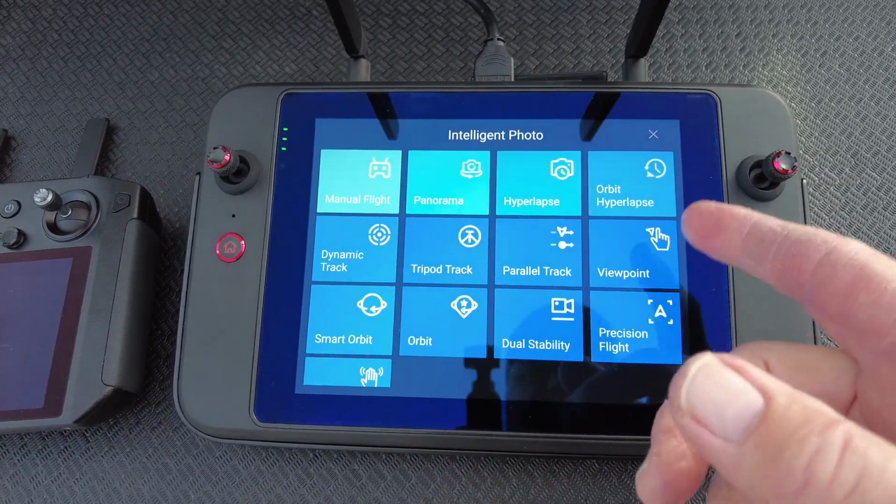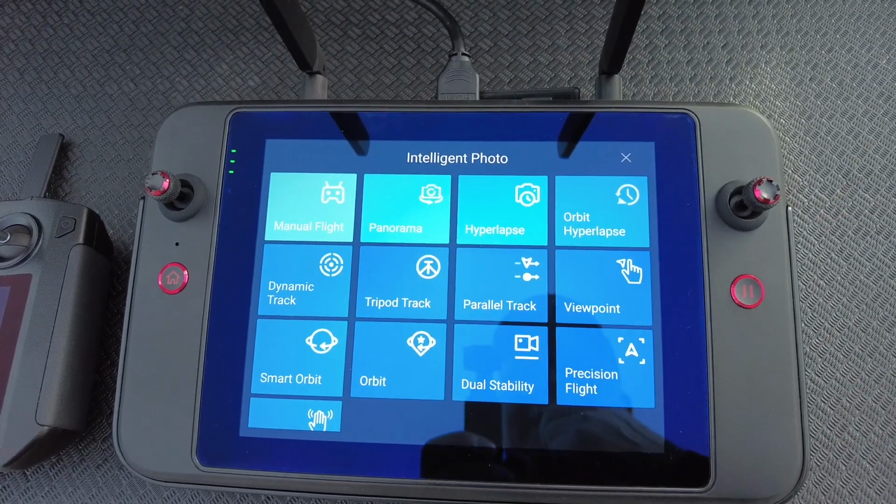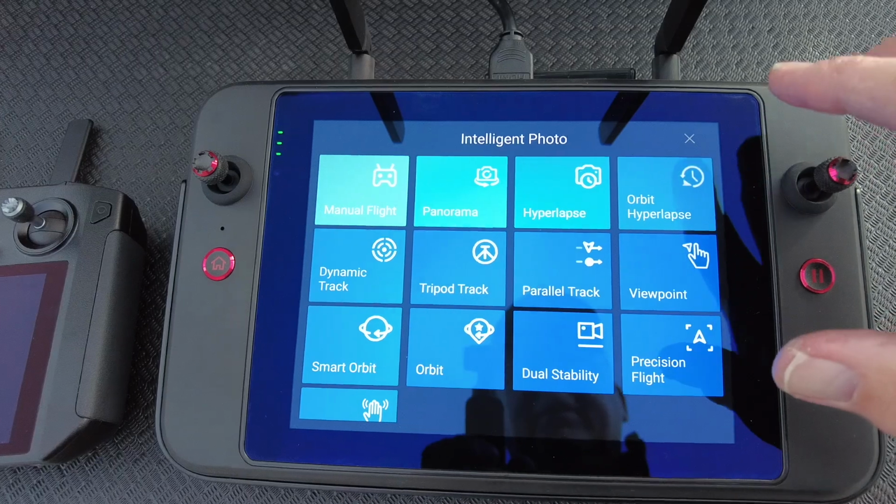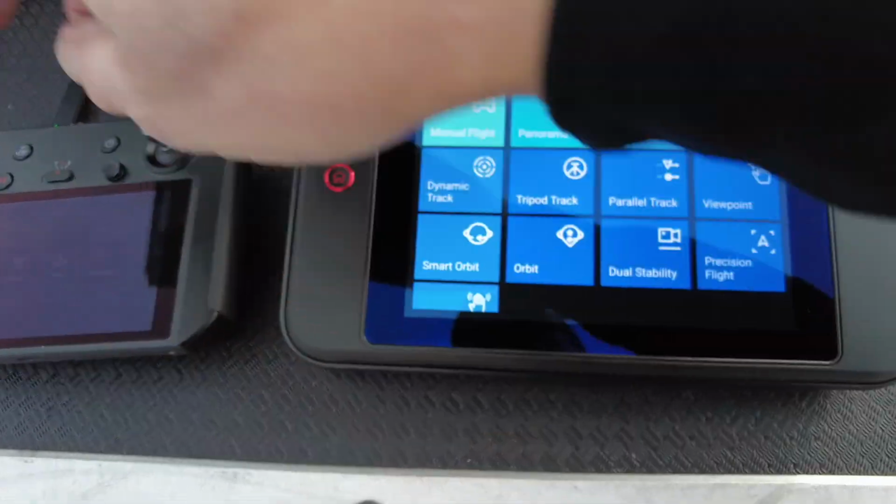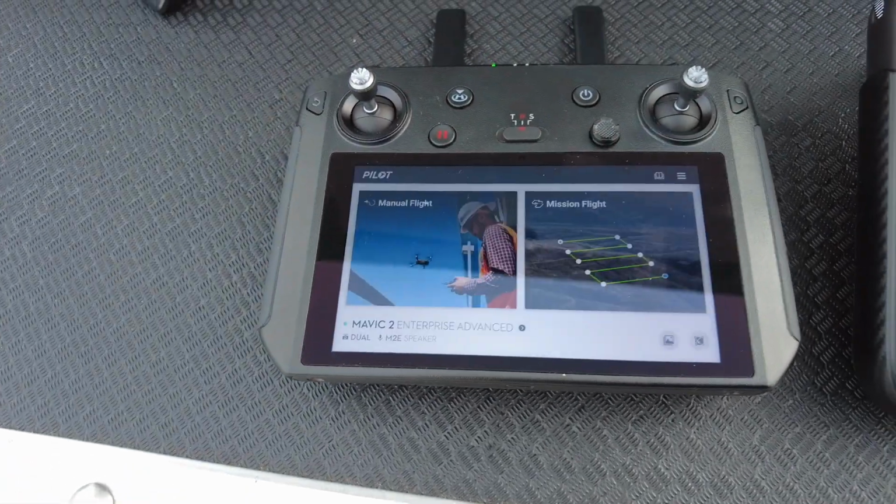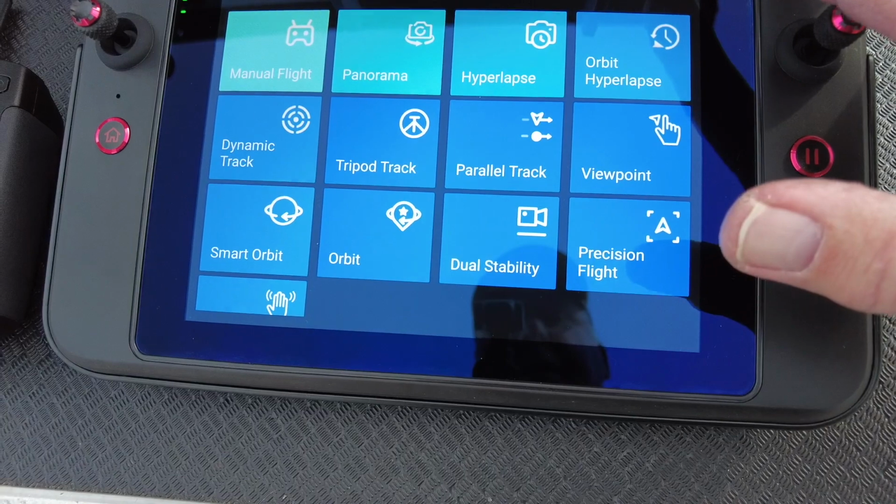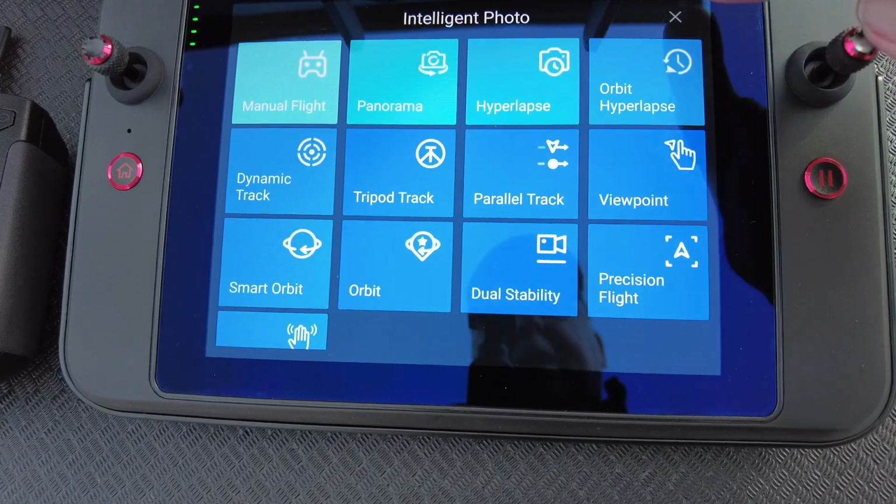So that and some other tracking types of flight modes, panorama, just gives you a lot more options for these flight modes, where the pilot app is really pared down, has just some really basic functionality in there, where the Autel gives you a lot more capabilities. So I really do like that a lot.